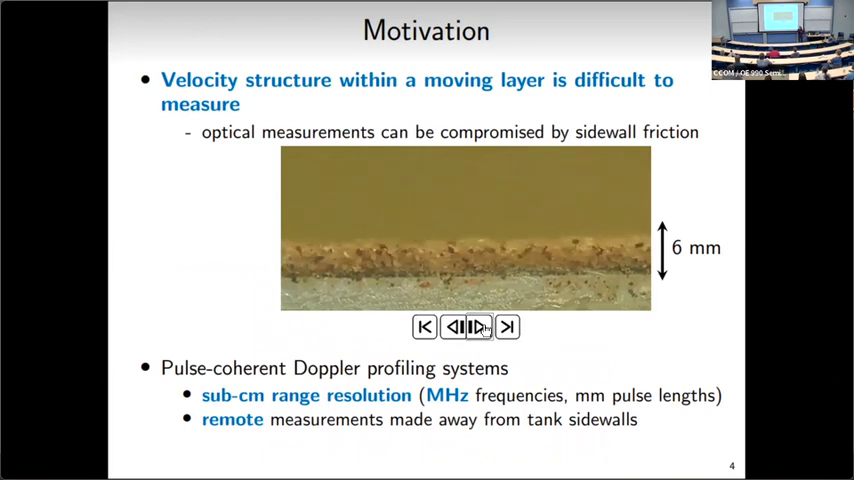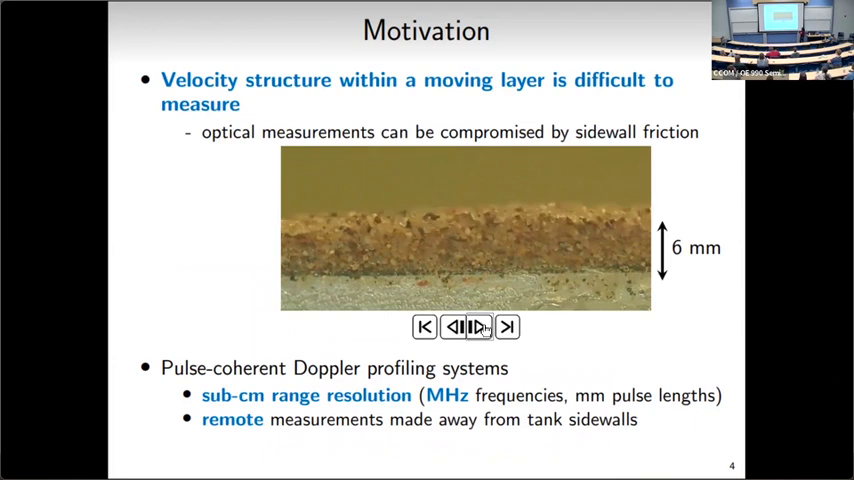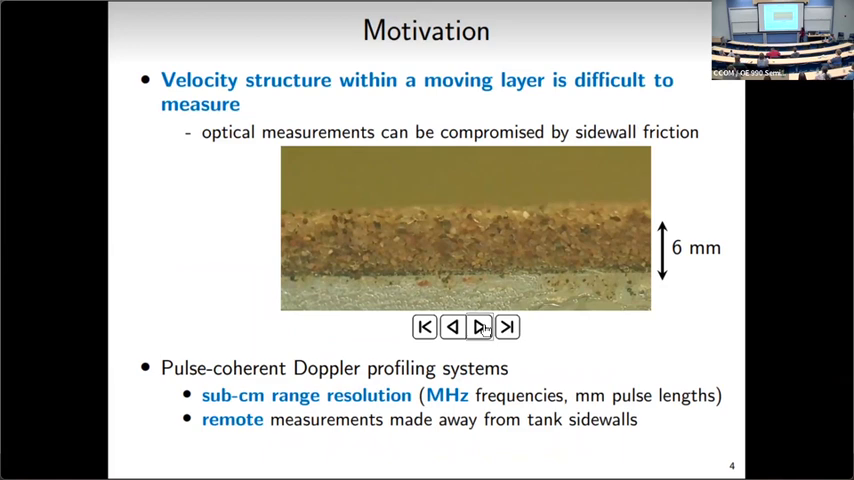So making measurements of bed load, what you need are velocity measurements of the grain and concentration measurements. Those are difficult to measure, especially understanding or measuring the velocity structure within a thin moving layer of high concentration sediment. Optical measurements that are looking through sidewalls in the lab are often compromised by sidewall friction.